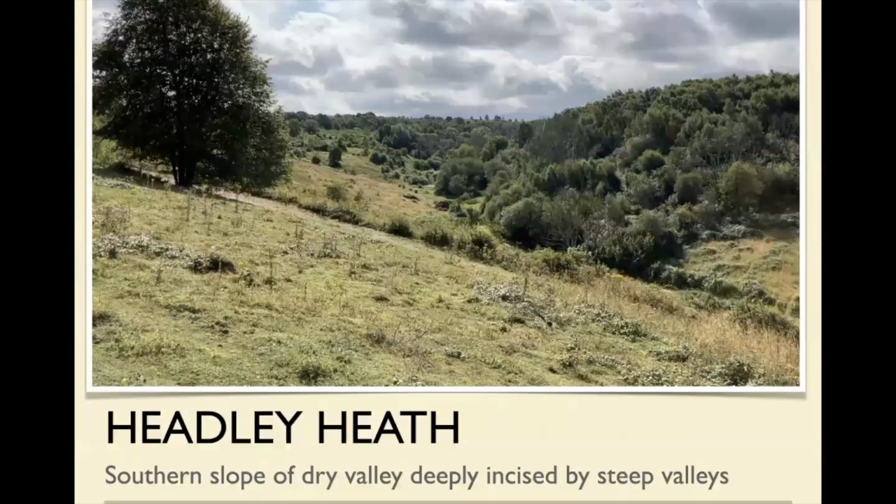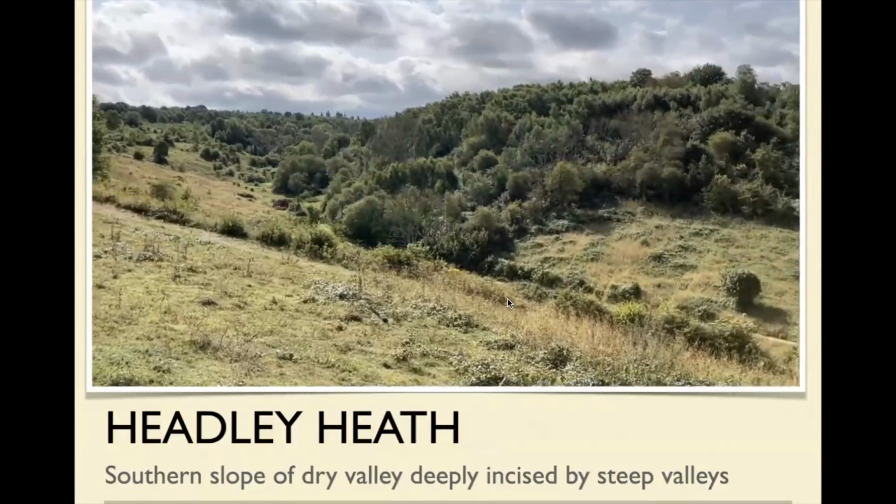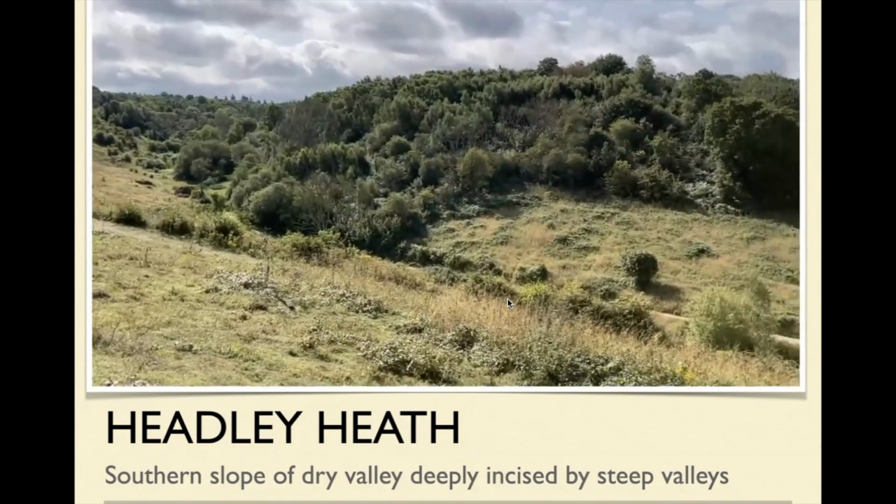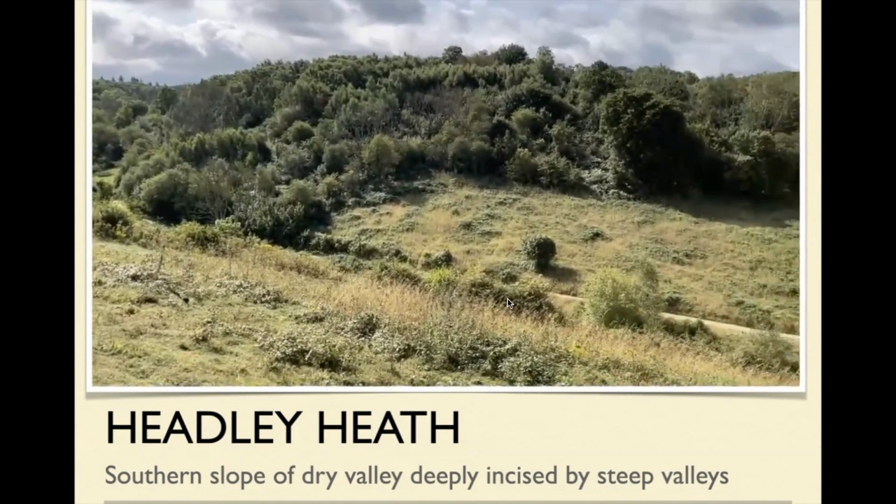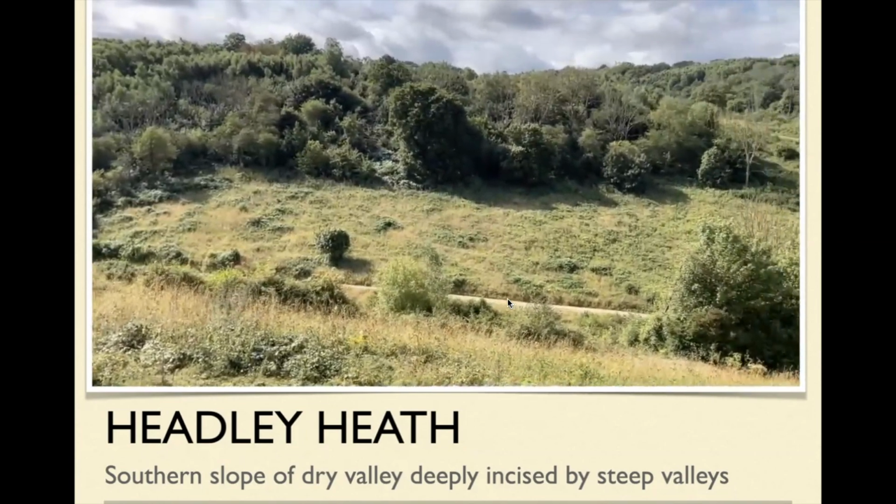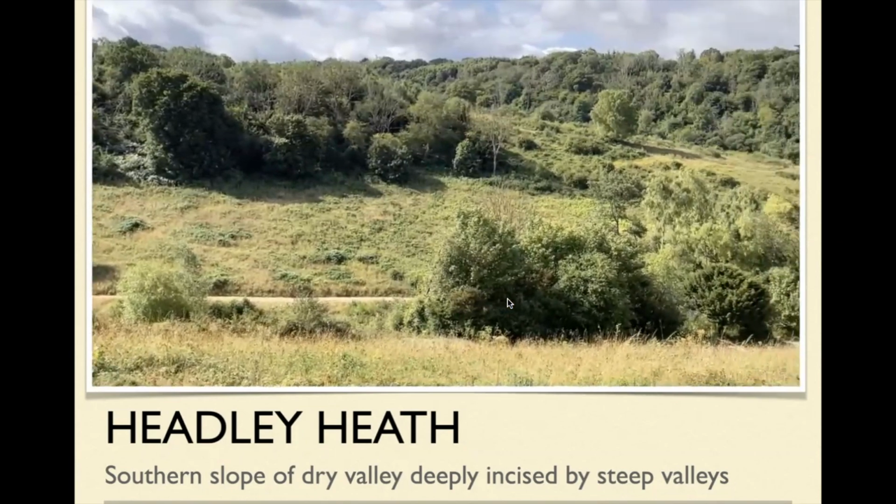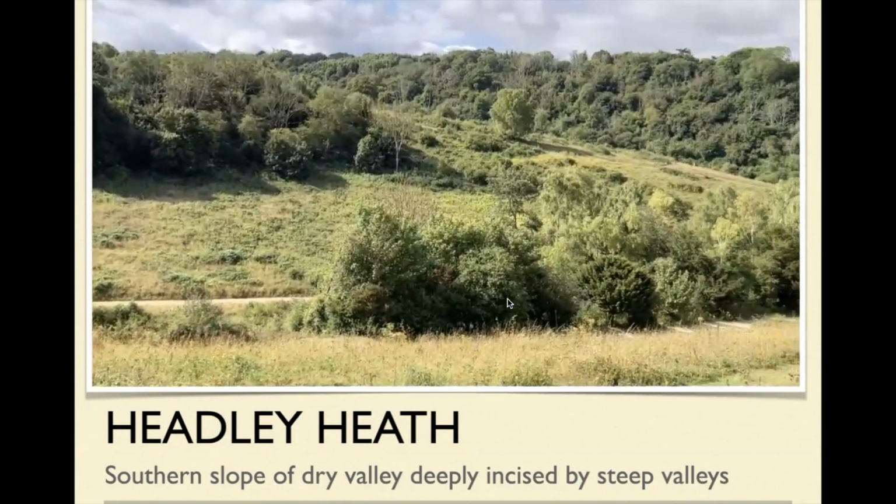And it's quite obvious that it's very different from the other side of the valley. But rather beautiful. And that's the next valley going up there.